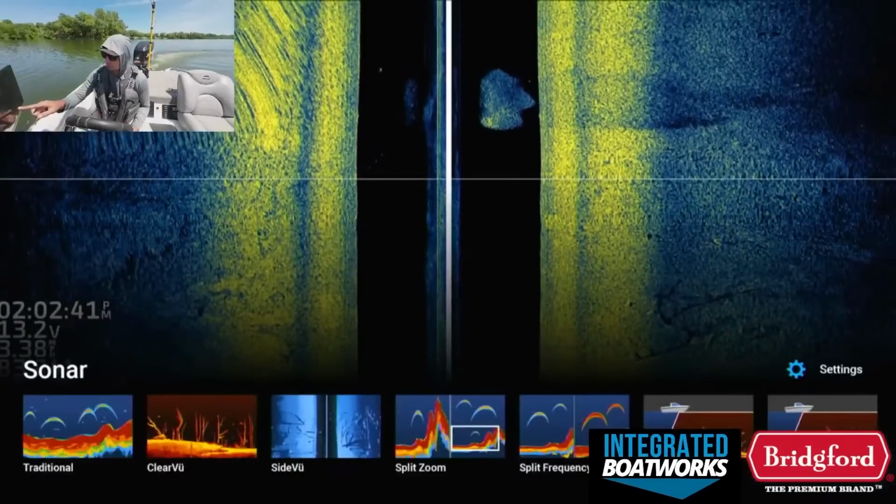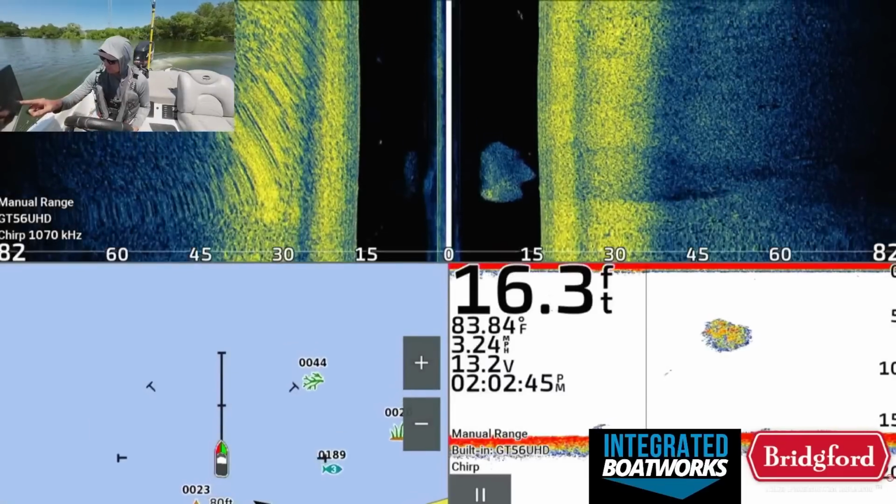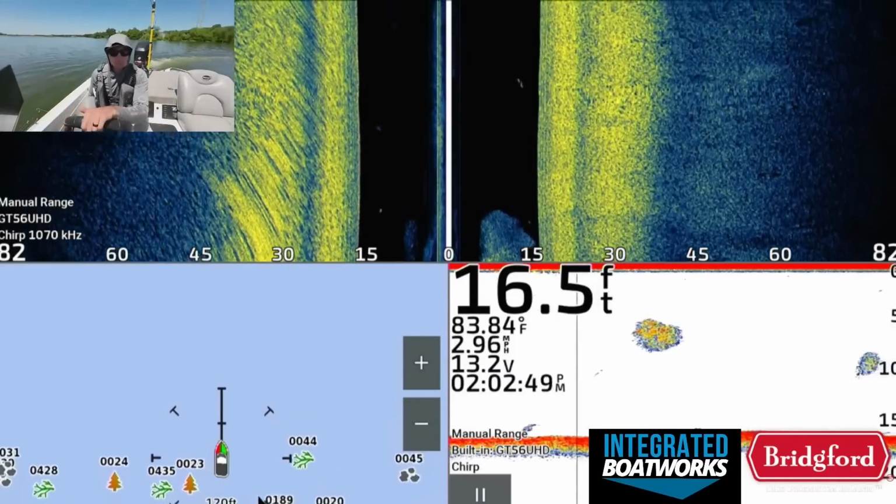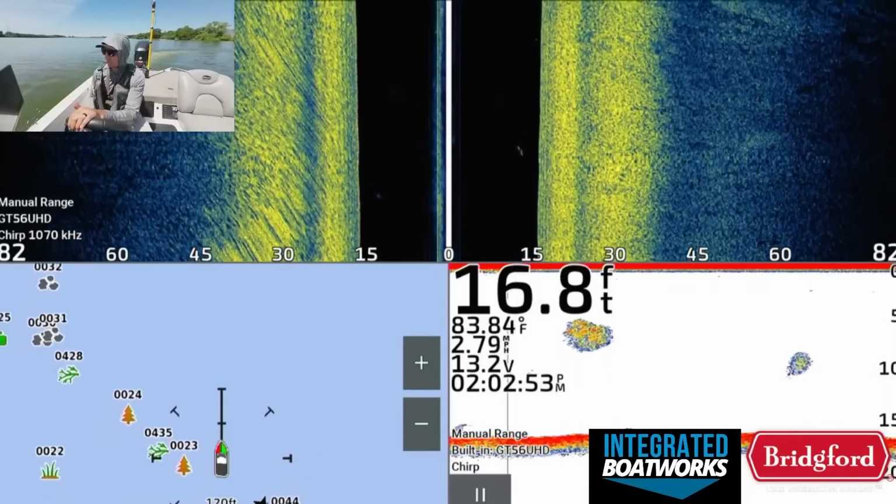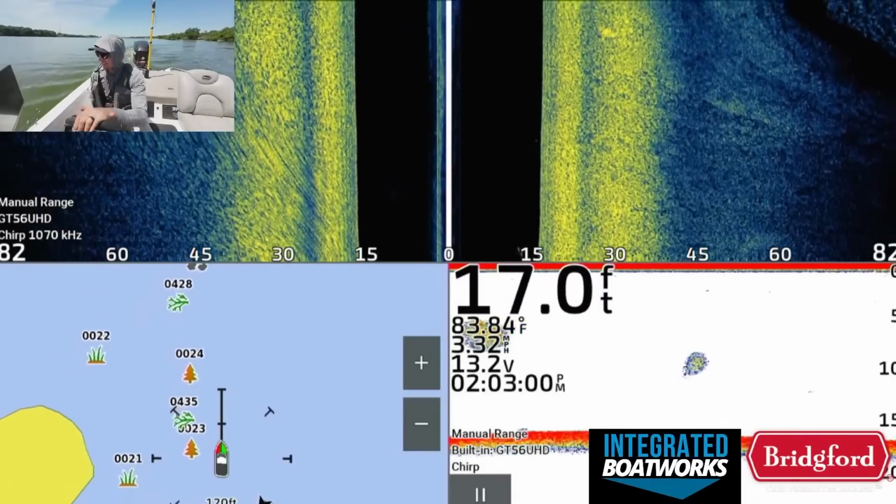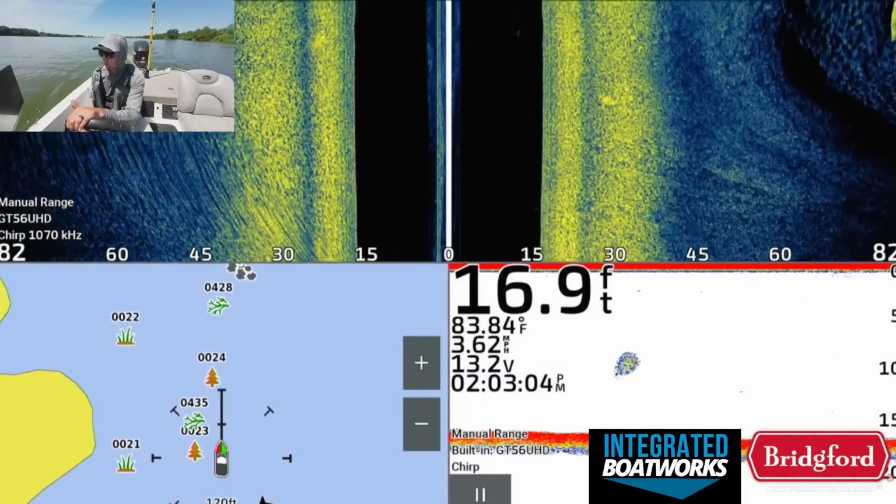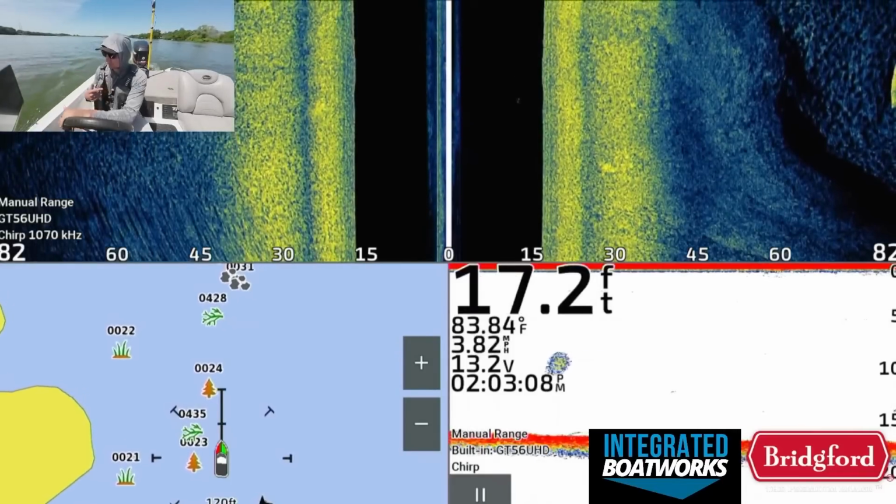I'm going to sometimes switch back between these views just to make sure I don't miss any really good brush that I've maybe marked in the past. But honestly, it's just a matter of dropping as many waypoints as possible and then coming back and hitting every single tree icon that you have with something like a shaky head, a jig, a swim bait, making 2 to 5 casts per area and playing the odds. It's an odds game with this brush pile deal.